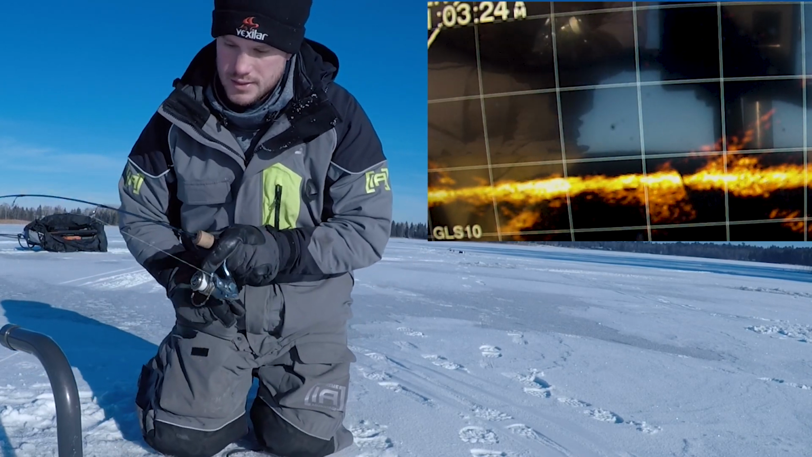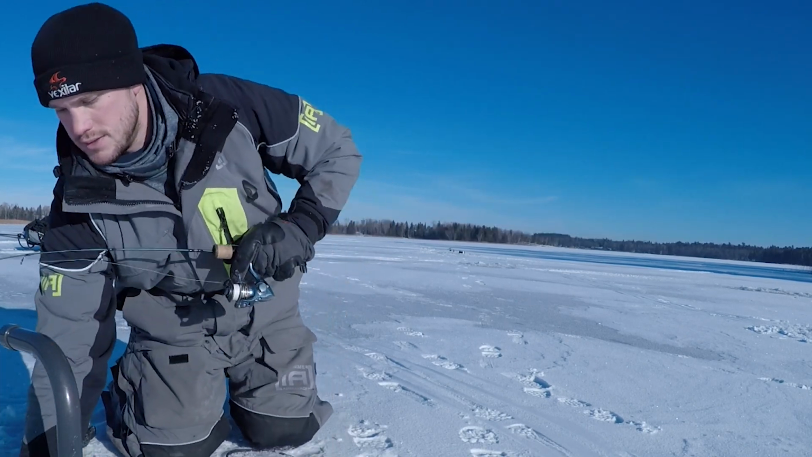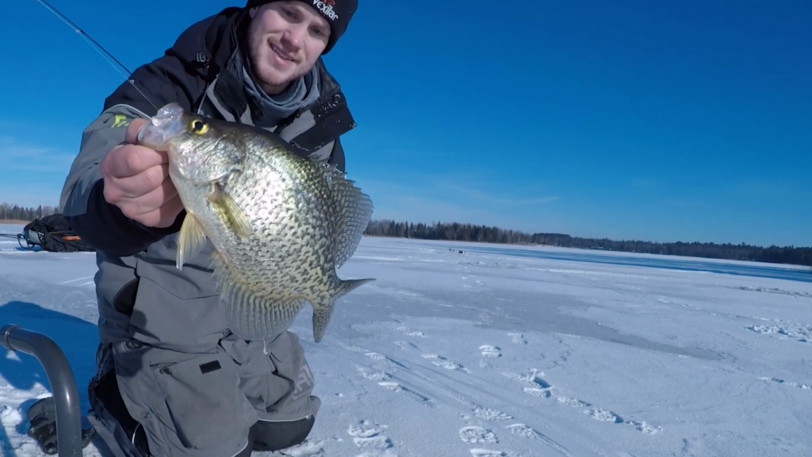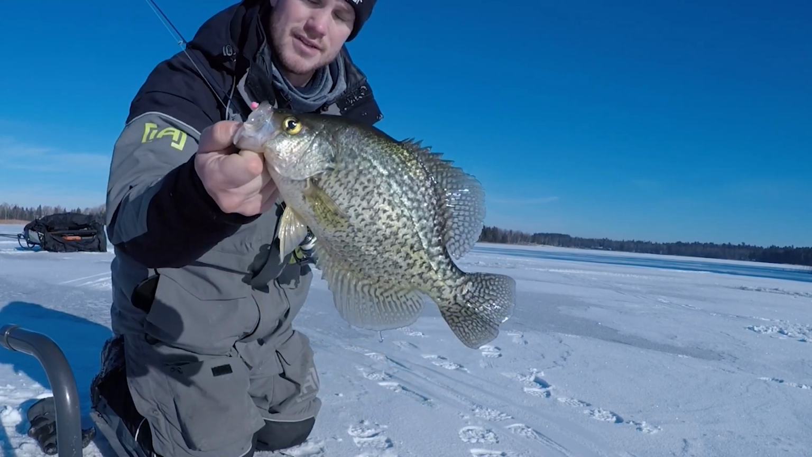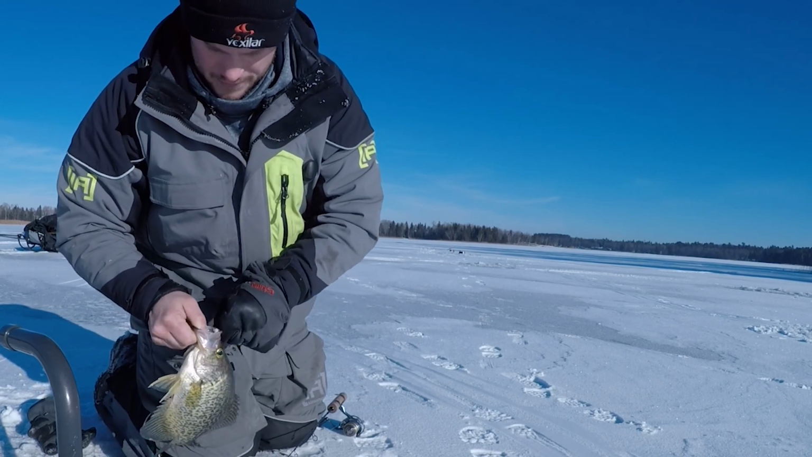Nice fish. Sweet. Man, these things are just plump. Just a gorgeous, gorgeous fish. Super fun. Get them off, get them back in real quick.